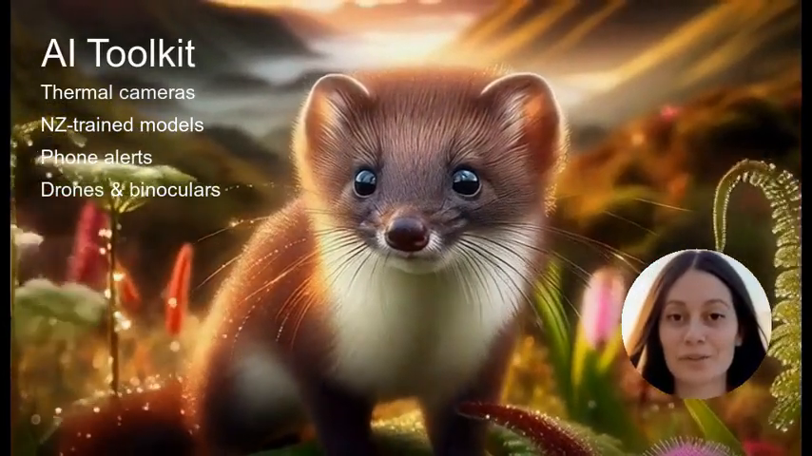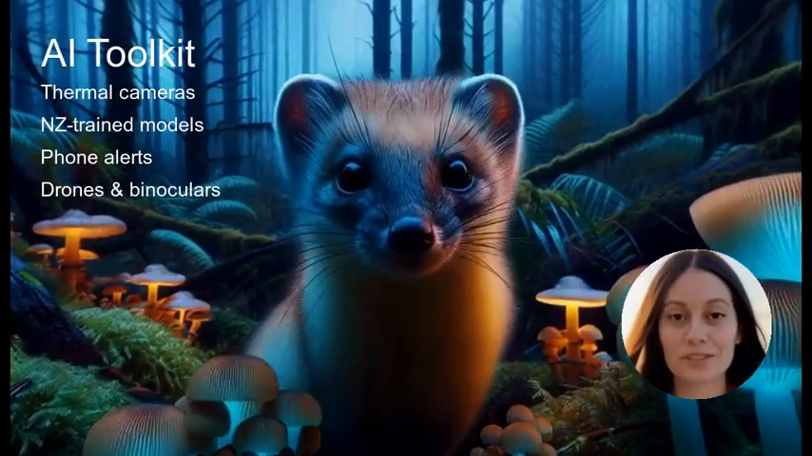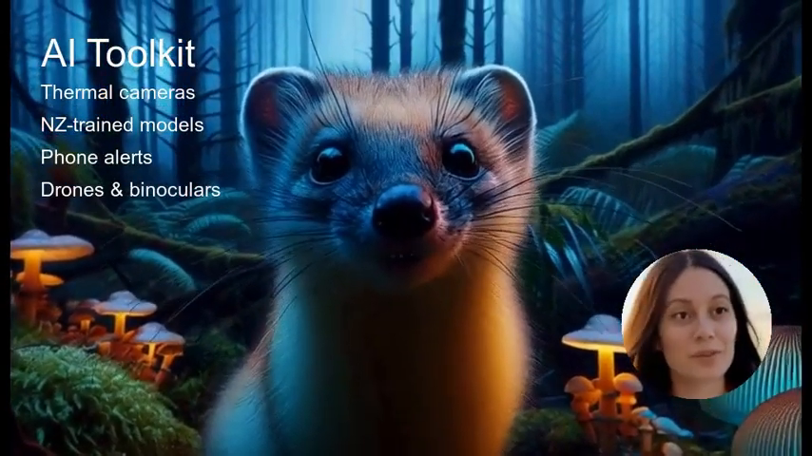The AI models were trained with help from New Zealand technologists who pioneered using machine learning to spot elusive mammals.